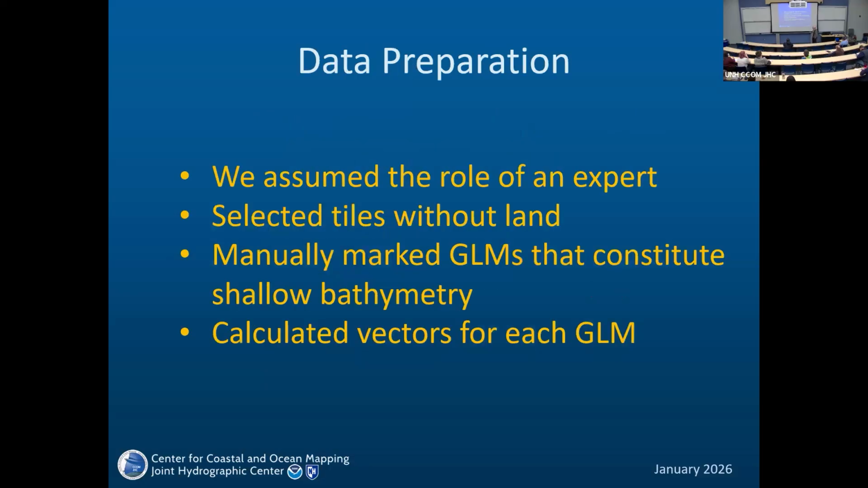The preparation of the data happened in the following manner. We assumed that we know what bathymetry is. We selected some tiles without land, because land would make it a little more difficult. Then we manually marked the GLMs that constitute shallow bathymetry from our point of view, and calculated vectors for each GLM, and then we can do machine learning.